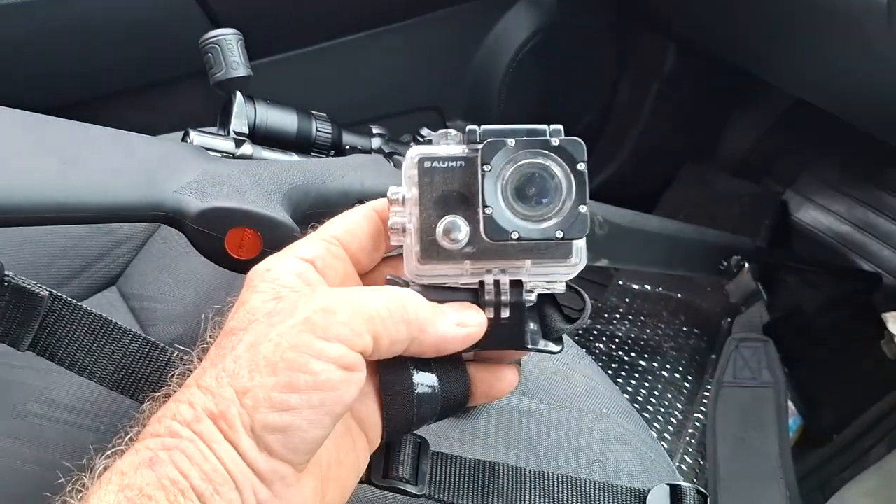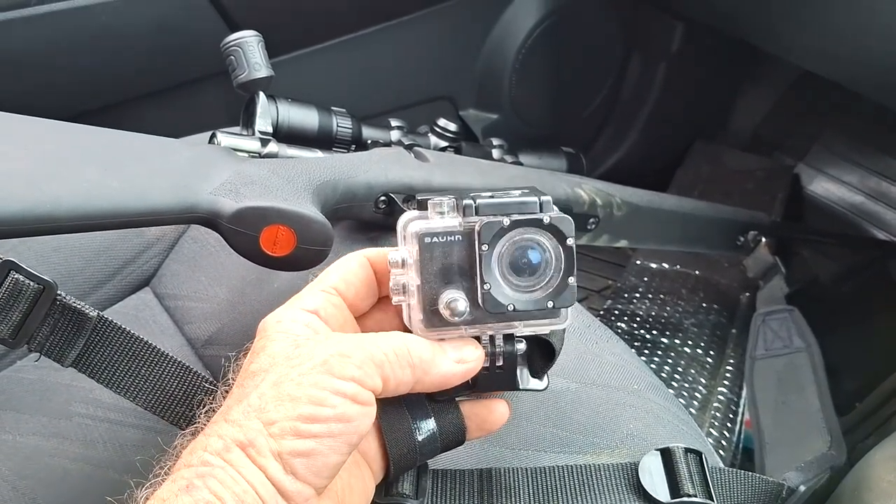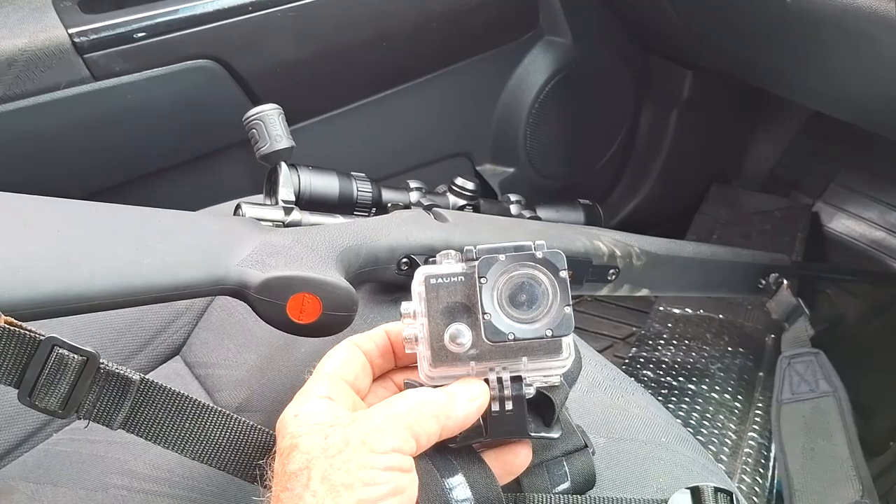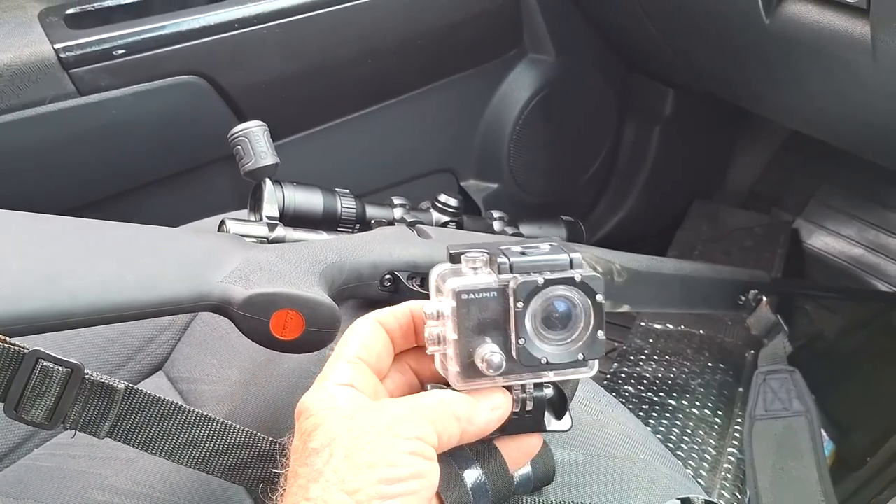Got the old Aldi action camera. It's the one I wear on my head. Does the job. It was bugger all, $70 I think it was at Aldi back in the day. Seems to work pretty well.